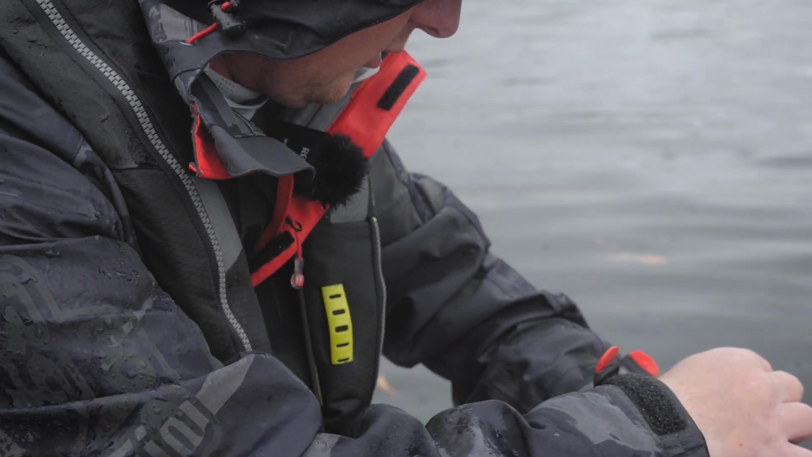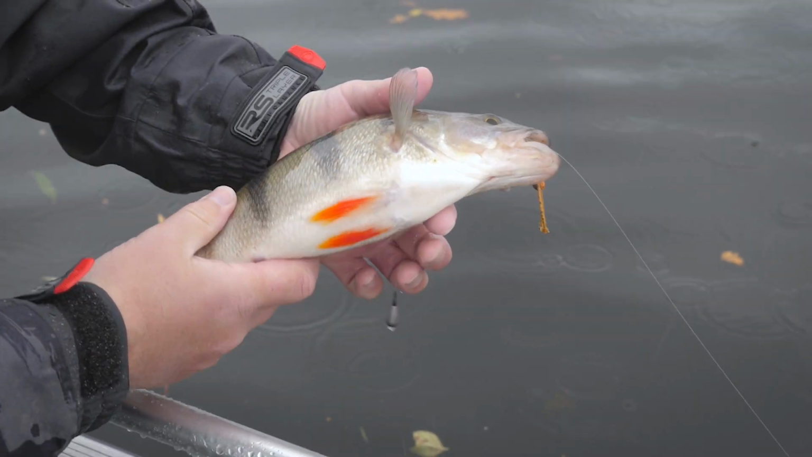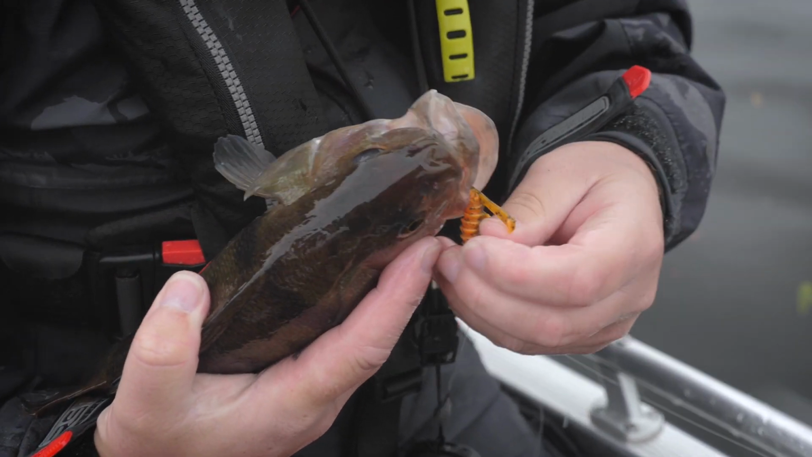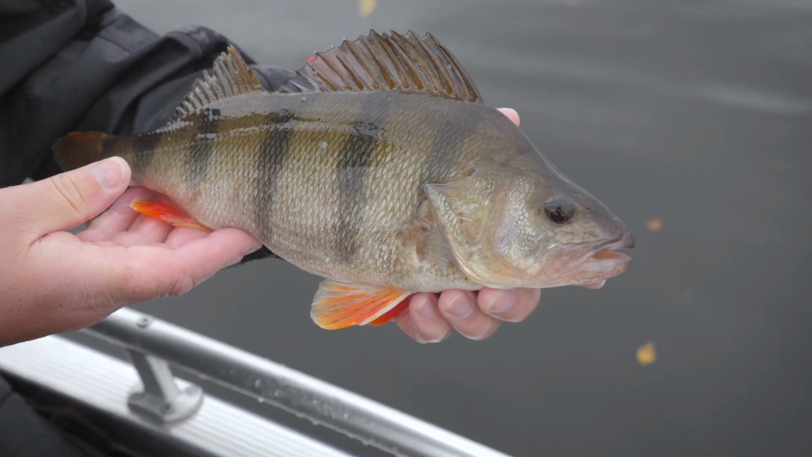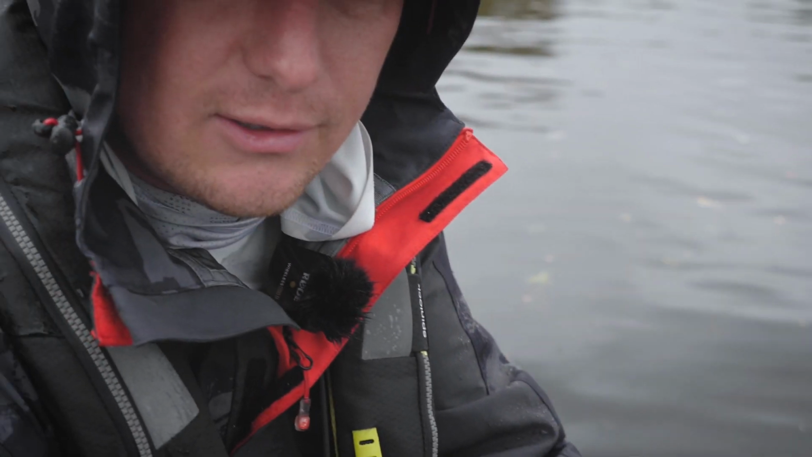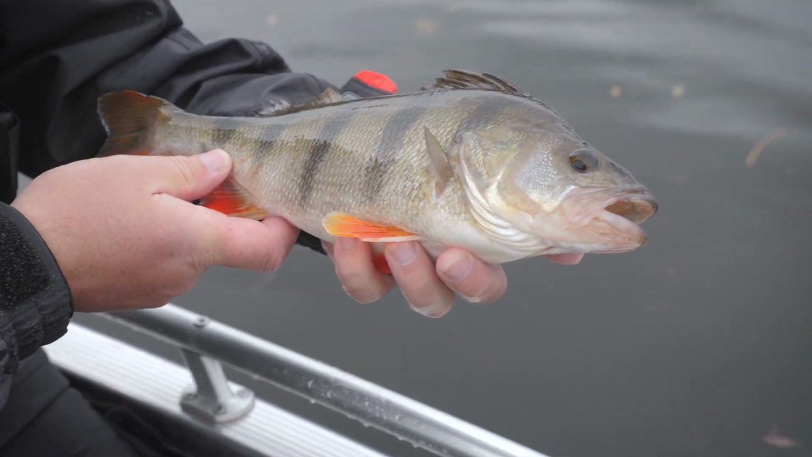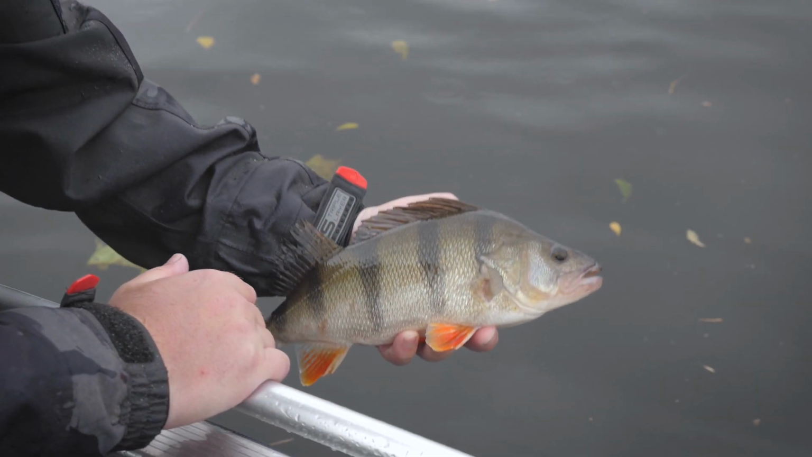Absolutely stunning fish. Like I said, they're starting to get a little bit plump now before winter. God, he's absolutely nailed that, to be fair. Angry little perch that didn't really want to feed, but with a little bit of a tactical change, you can just ring the changes and get one or two of them to have a little mouthful of food. Stunning.